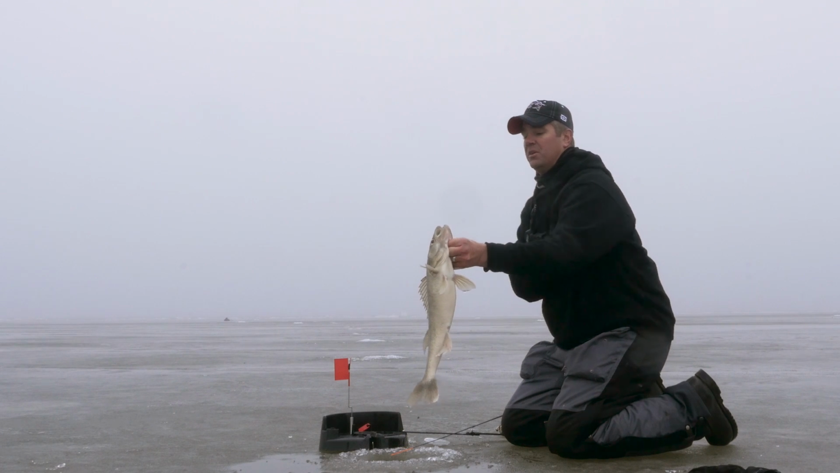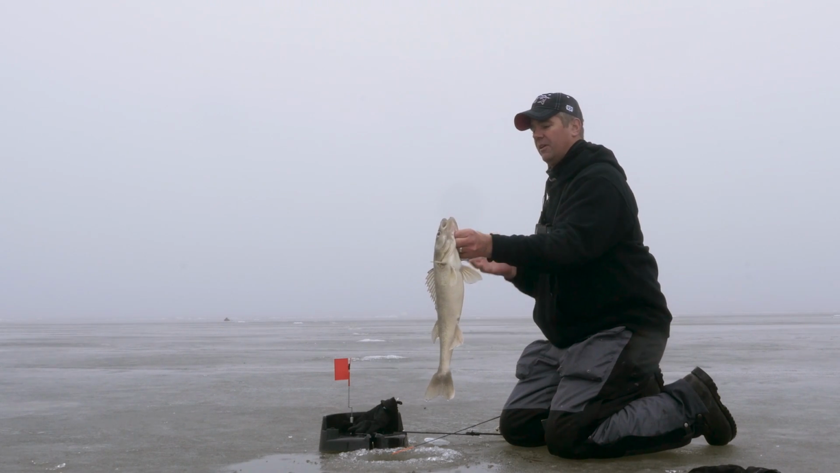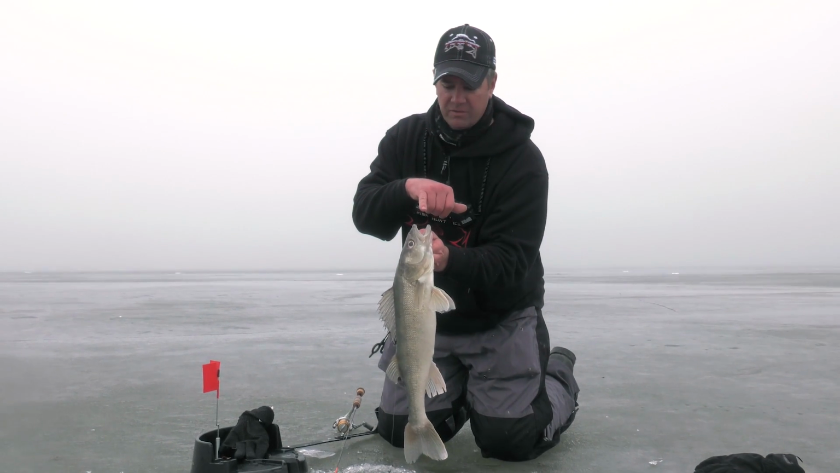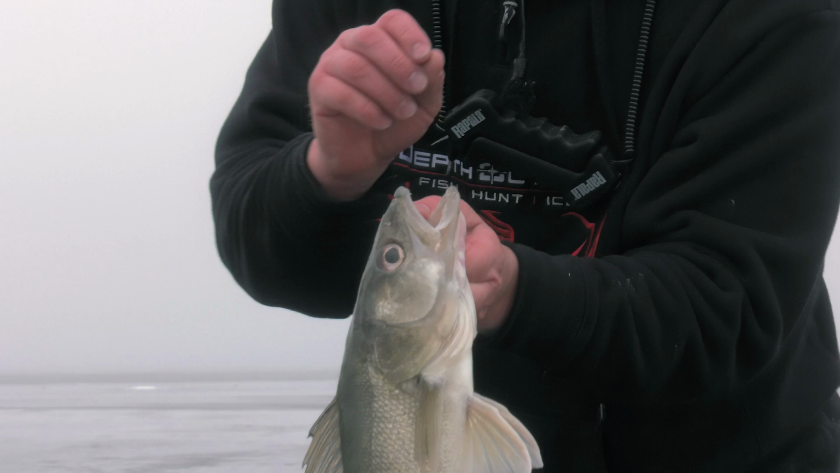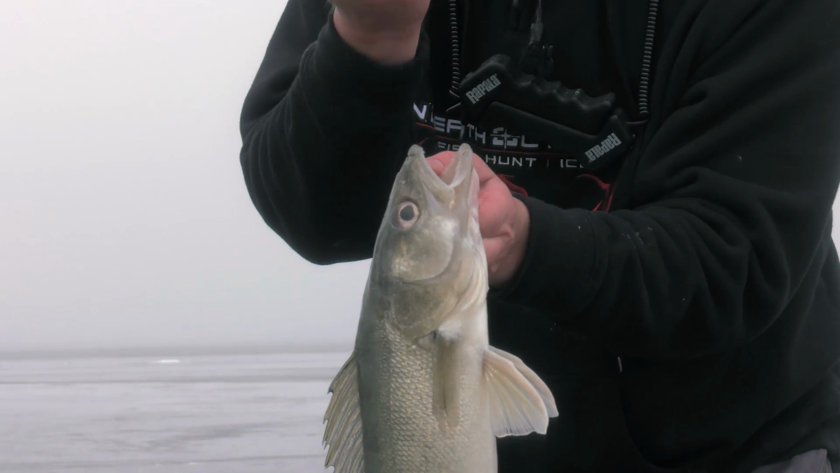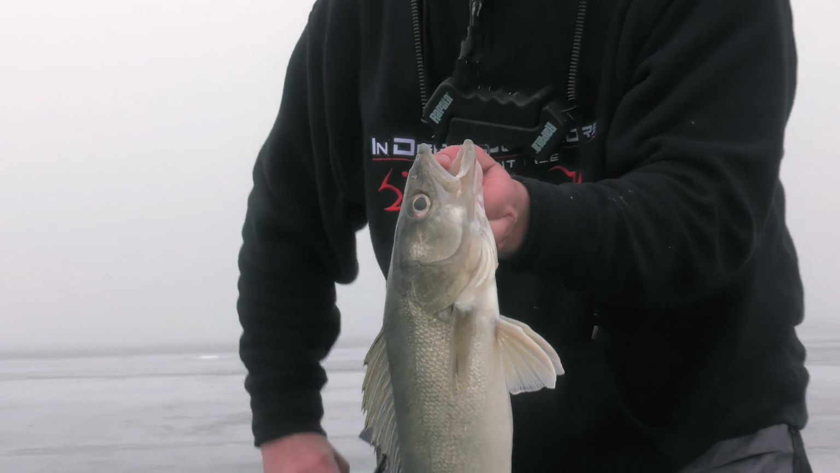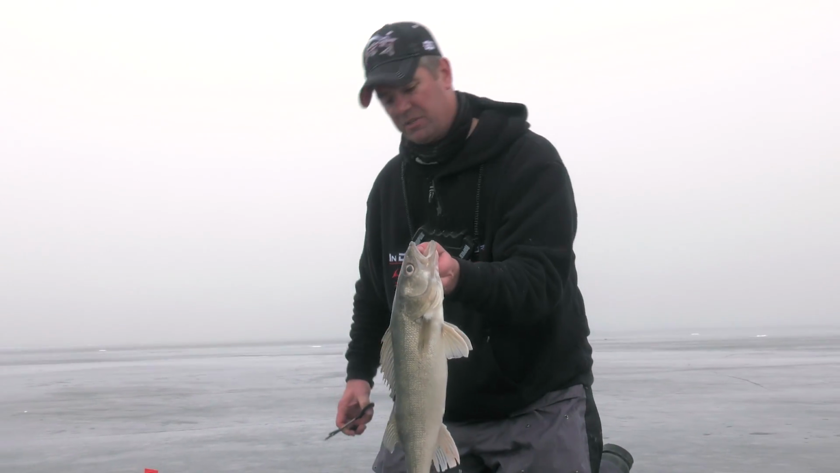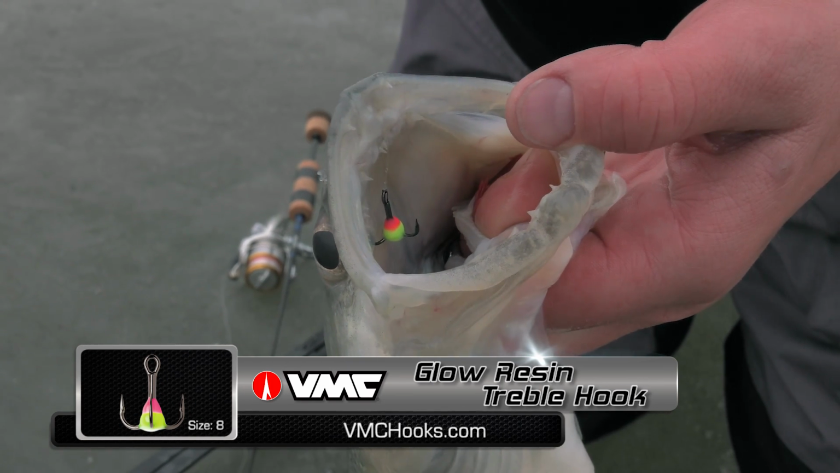You know, we had some pretty fierce conditions predicted, but the winds have held off. You're gonna love where I got this fish hooked. We're fishing a small treble hook. It's a VMC glow treble. It's got a little glow epoxy at the bottom portion of the treble. It's kind of a little added attractor, and it's hooked right in the roof of the mouth. Exactly where you're gonna wanna see a fish like this hooked, because I'm gonna let it go. It's a little bit bigger than the fish I like to eat, so that's perfect hook position.